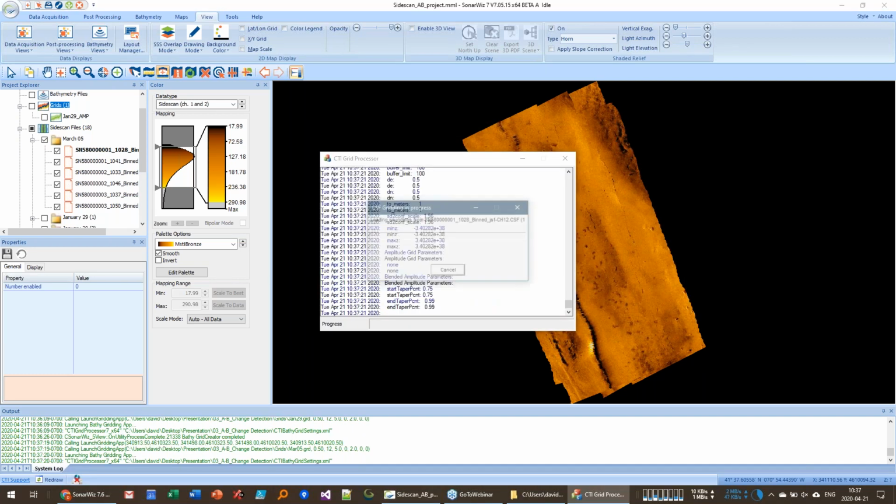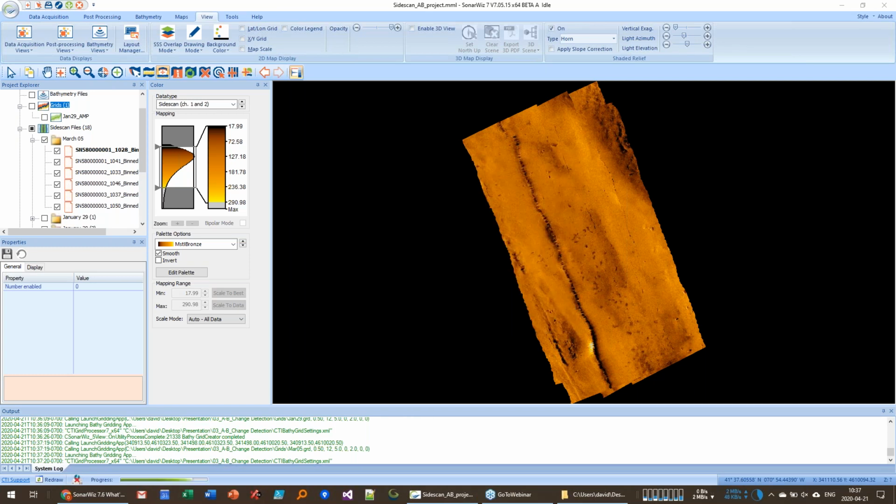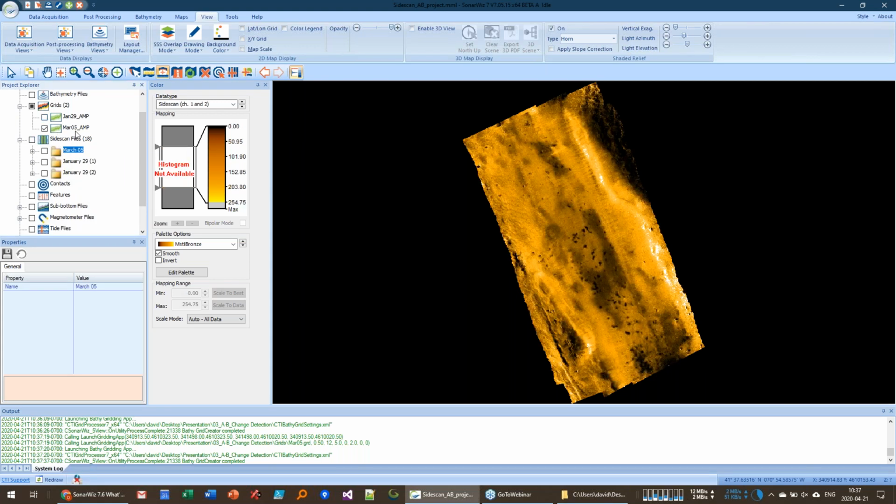Now, one thing I did off screen before all the stuff I'm showing you here, I made sure that the alignment between the individual track lines was pretty good. I checked the navigation. I also used EGN on these lines to try to get the amplitude data as consistent inside of one survey as I could. And each survey had its own EGN table. So now I've got two grids here.